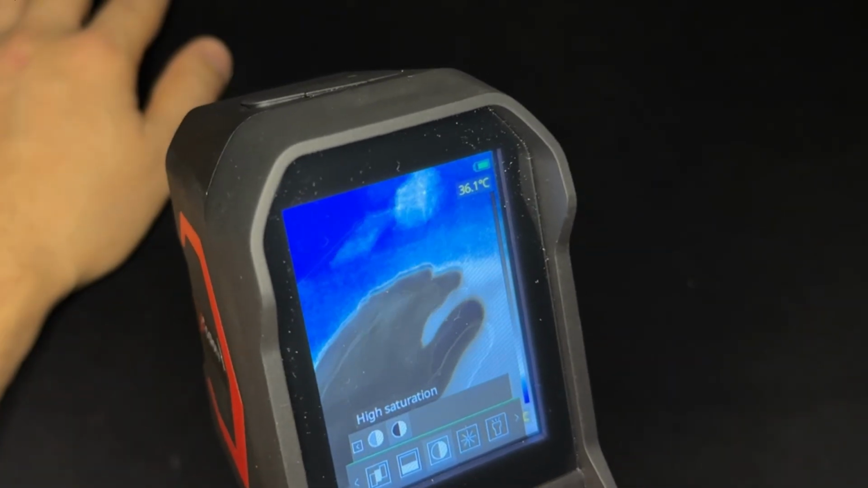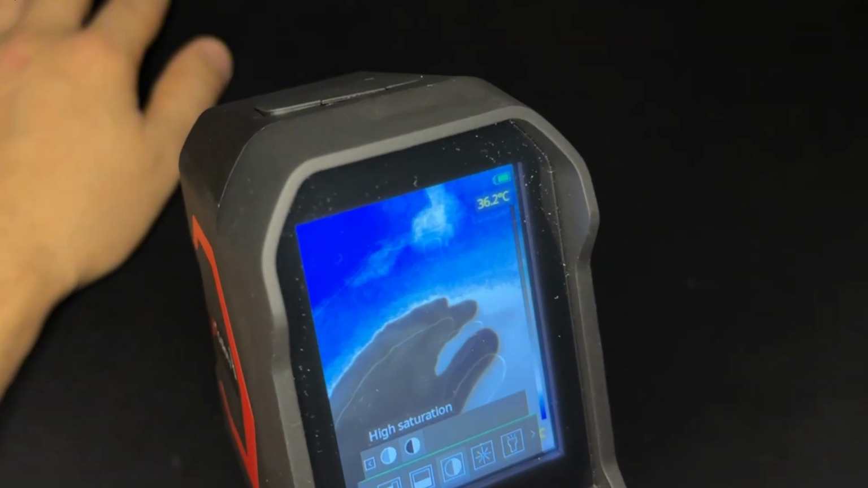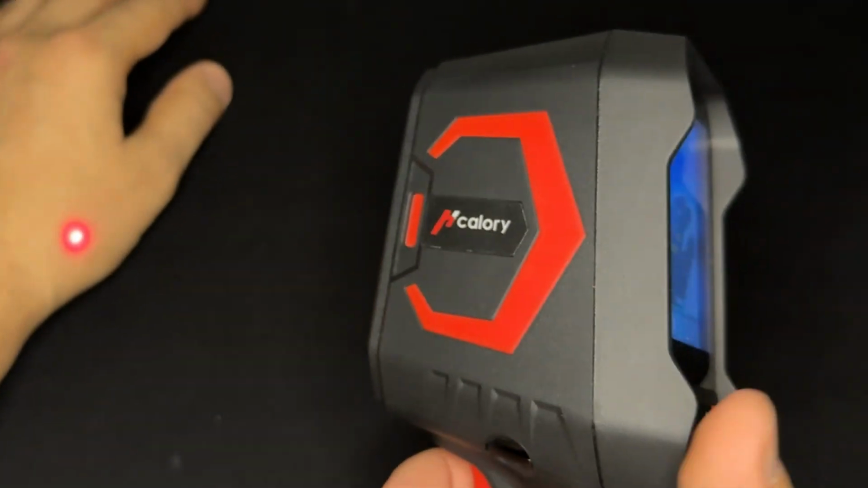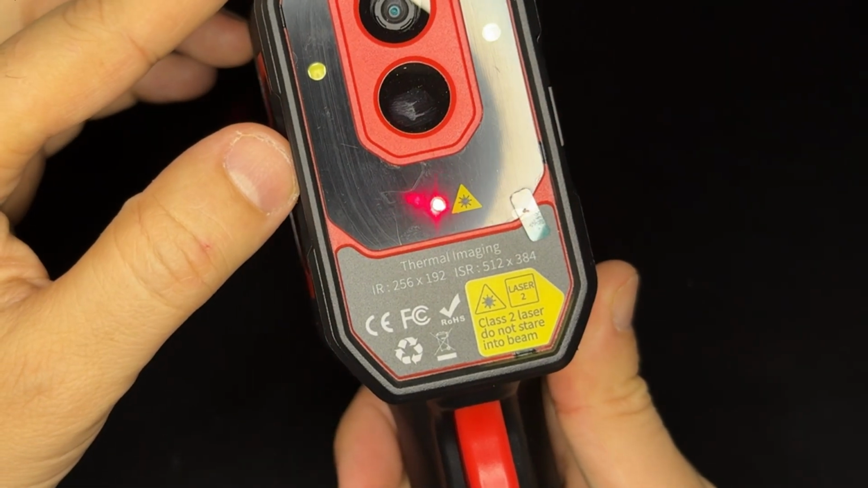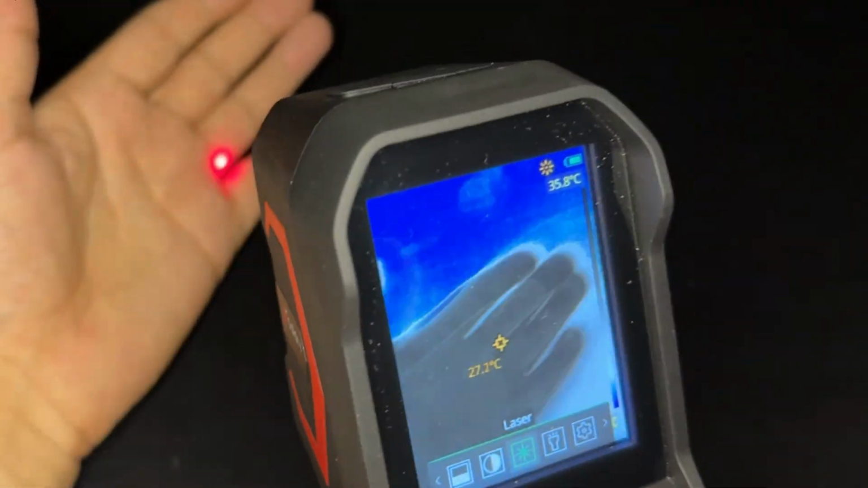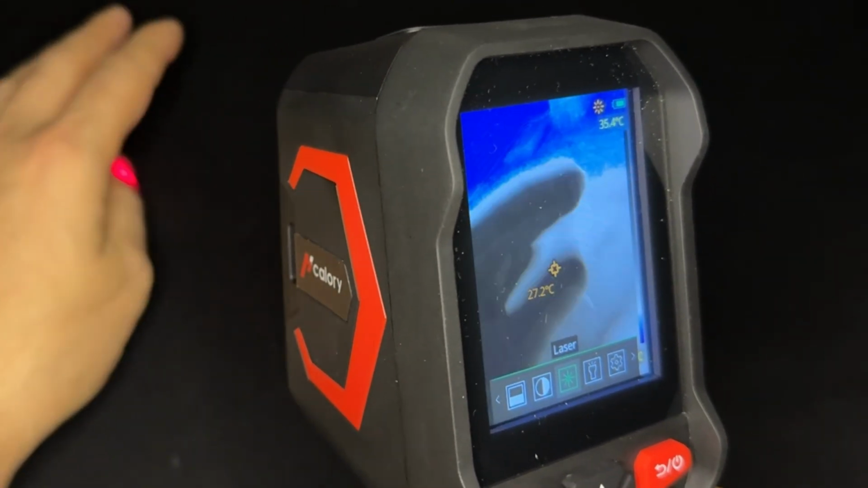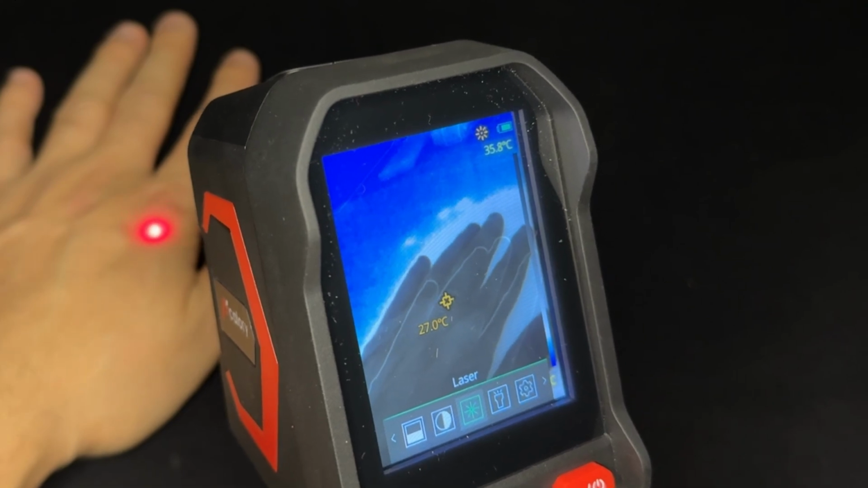Saturation, you can adjust low saturation or high saturation. Laser, we have the laser right there. Right now it's on. Wherever you're holding it, it's just gonna tell you the temperature of the area right there. Right now it is 27 Celsius degrees.